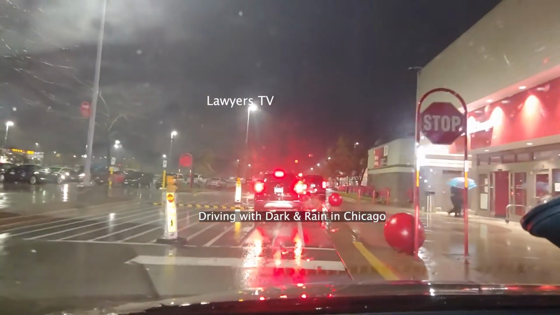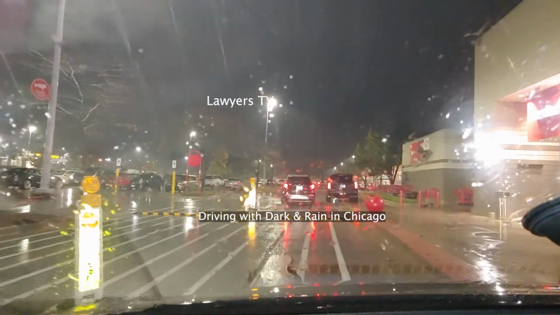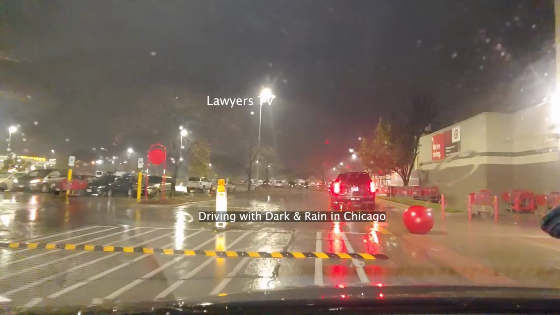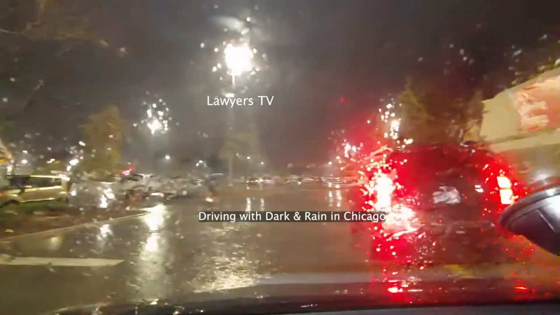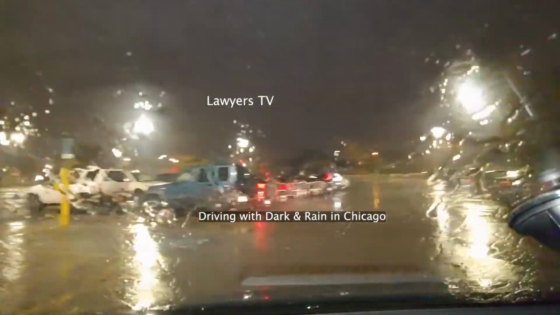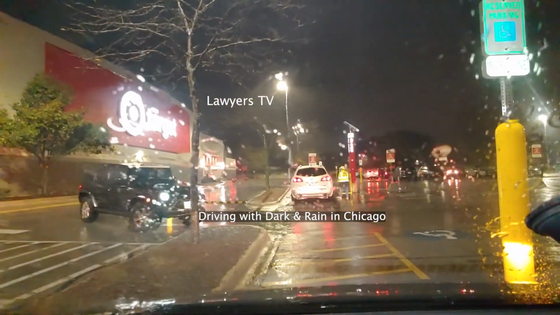Oh, driving fast, but under the speed limit. This is Howard Street, right side Chicago and left side Evanston. And we are driving in between those cities. Left side Evanston City.